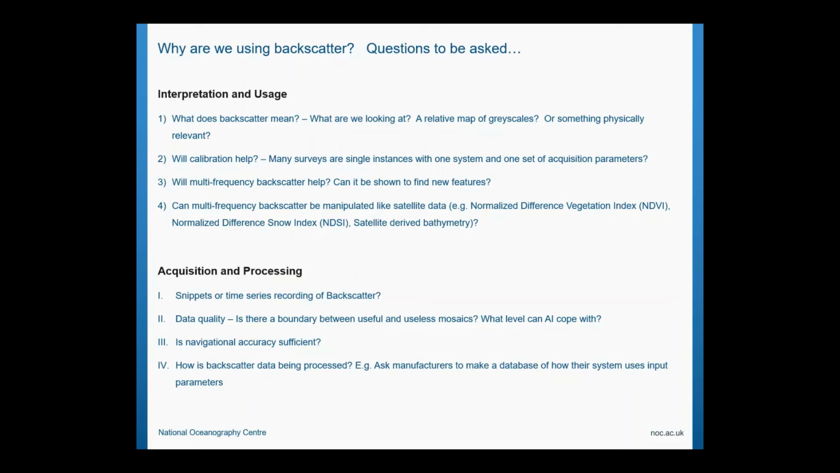And what level can artificial intelligence cope with? Will it get completely bound up? We seem to be improving the way we are processing data, and maybe even my poor data we can do something with. The other thing we haven't talked about is navigation. We're now saying we're going to get down to high resolution, but is our navigation accuracy sufficient? We need to know where we are within 2 or 3 meters, if our mosaic resolution is down to 50 centimeters or less, 10 centimeters.